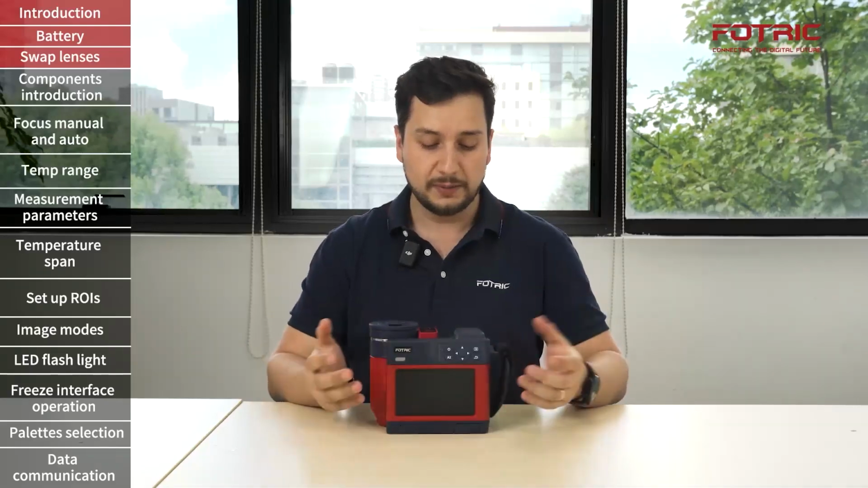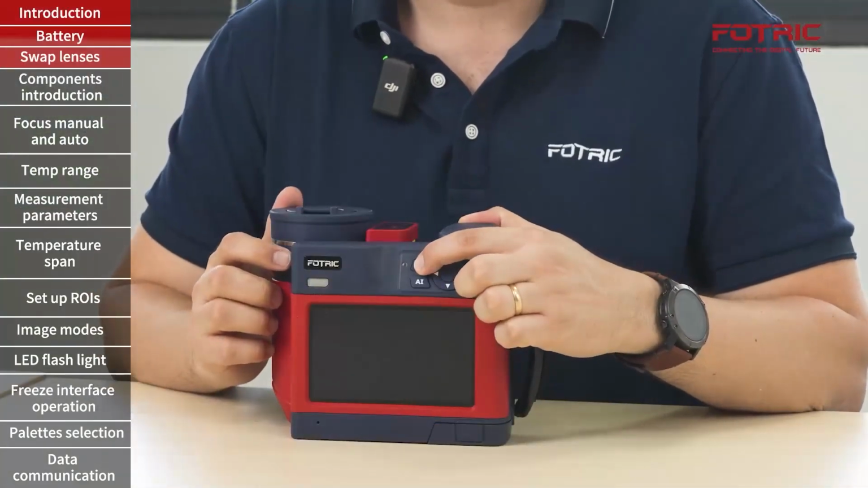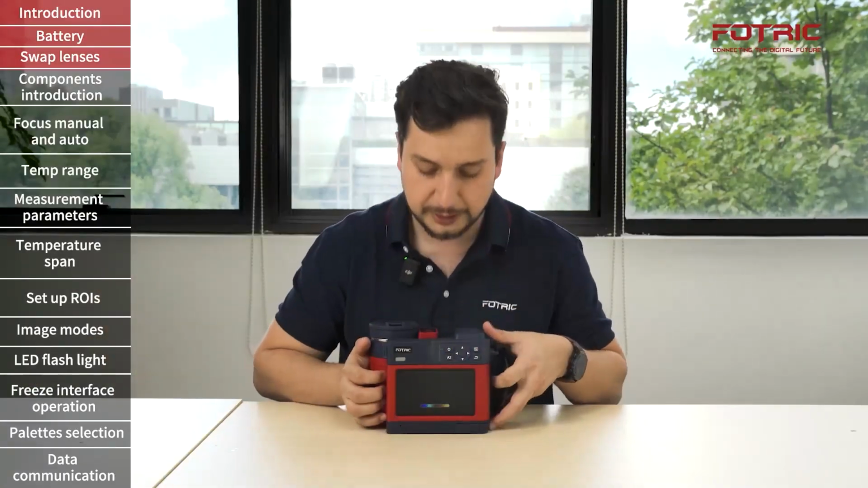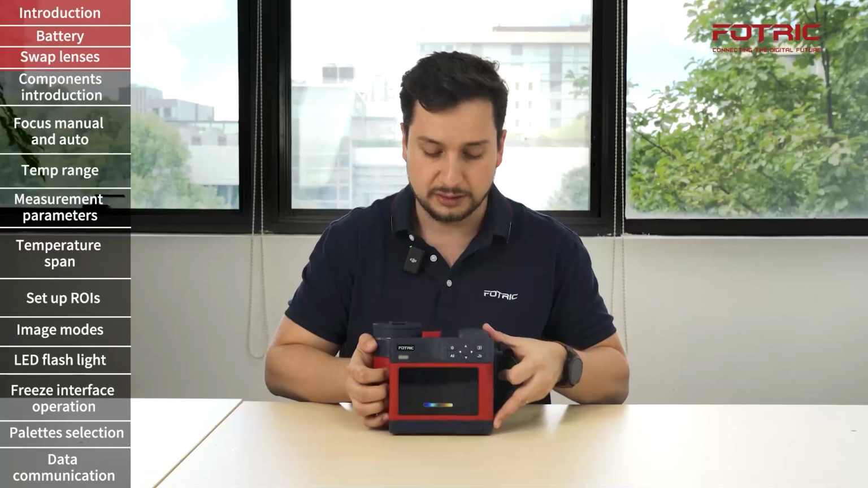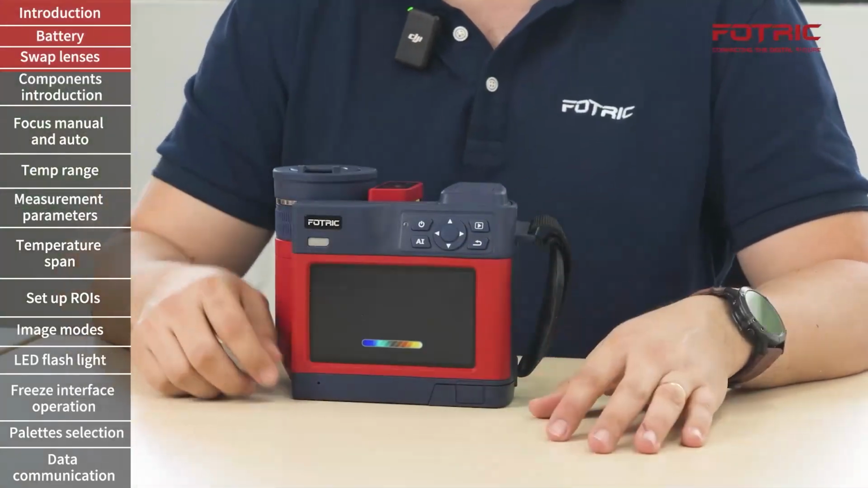So let's start the camera. We're going to press the power button and hold it for 2 or 3 seconds. And we're going to see the screen turning on. We're going to wait for a few seconds and let the camera get ready.